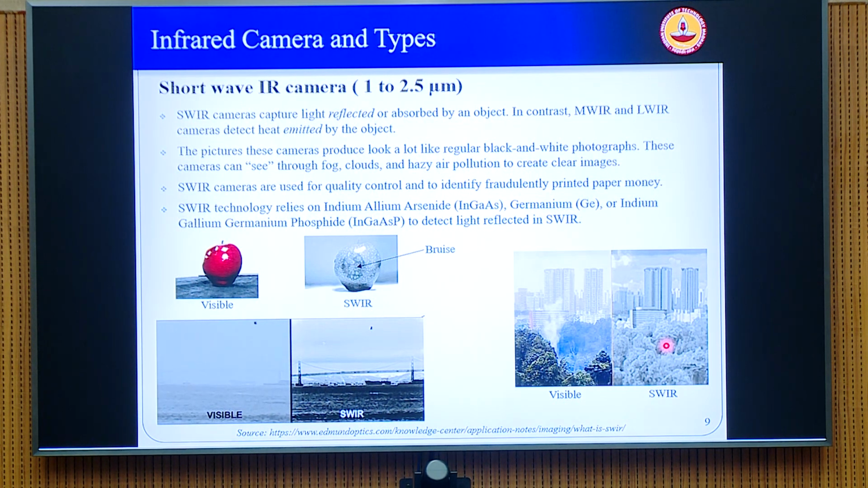But again, if it is a very thick cloud cover or a very thick haze, this can scatter the shortwave IR also. But this is one fine example of how you can use the shortwave IR. The same can be applied here. This is probably one of the bridges, it should be San Francisco. I'm not sure, the Golden Gate Bridge maybe, but you can see that on a foggy day you don't see anything with the visible, but with the shortwave IR you can penetrate through the mist and the haze reasonably clearly, and you can see a very clear image of the bridge here.